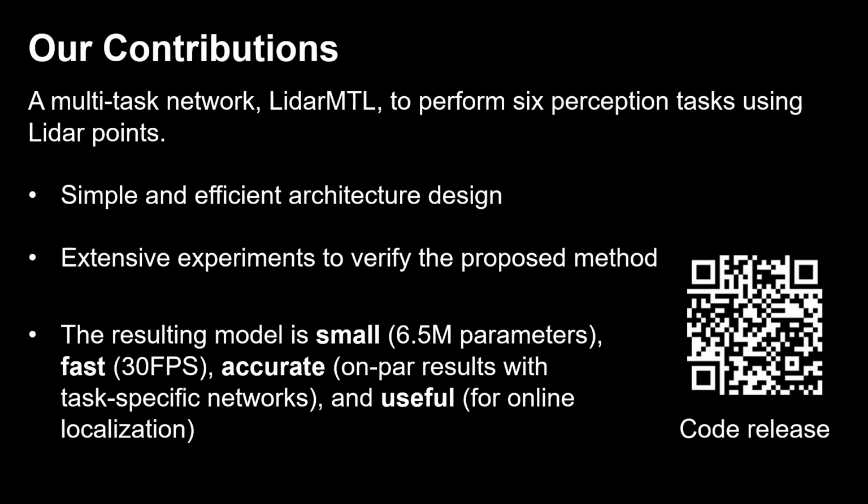Our network is designed for simplicity and efficiency. It is based on an encoder-decoder architecture with 3D sparse convolution and deconvolution operations. We have conducted extensive experiments to verify the proposed method. The resulting model is small, with only 6.5 million trainable parameters, and it runs at an inference speed of 30 frames per second on a Titan RTX GPU. It also achieves competitive accuracies compared to state-of-the-art object detectors and other task-specific networks.